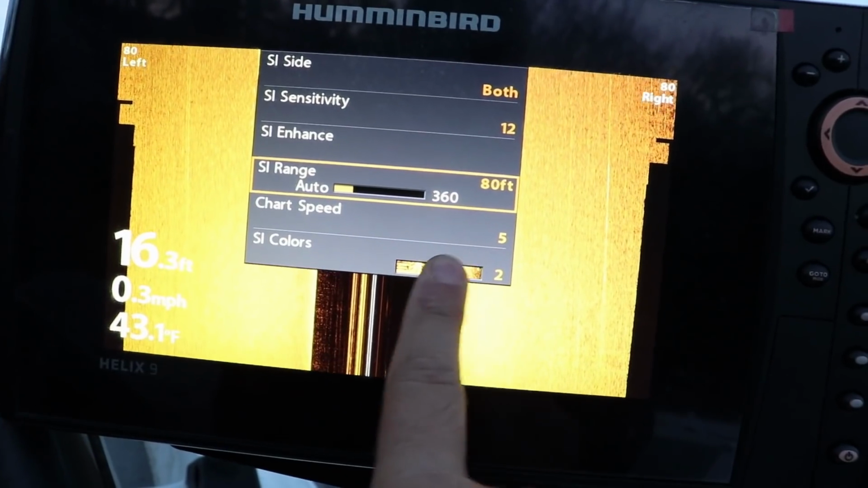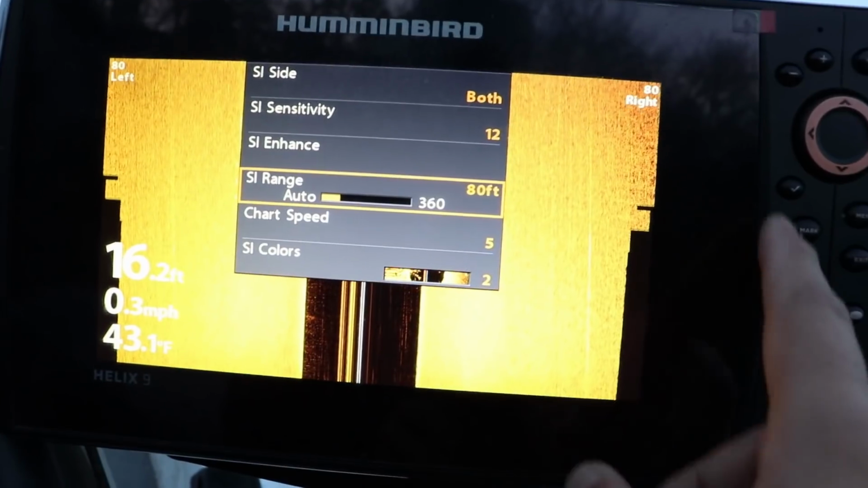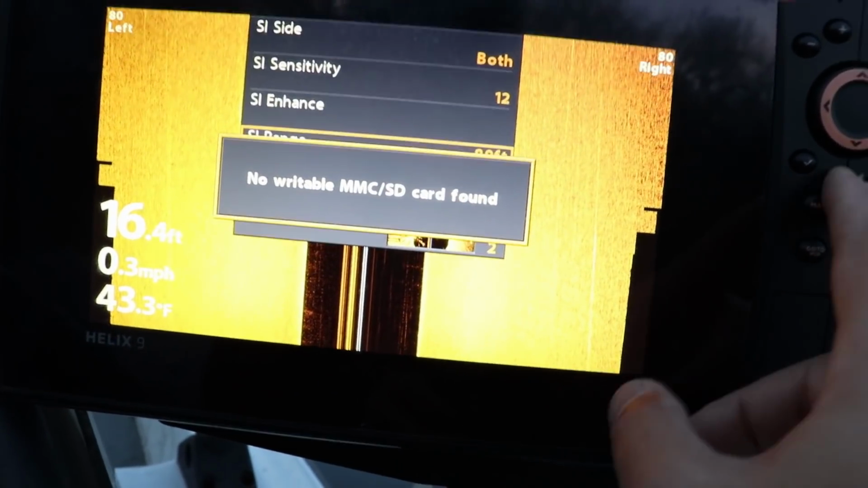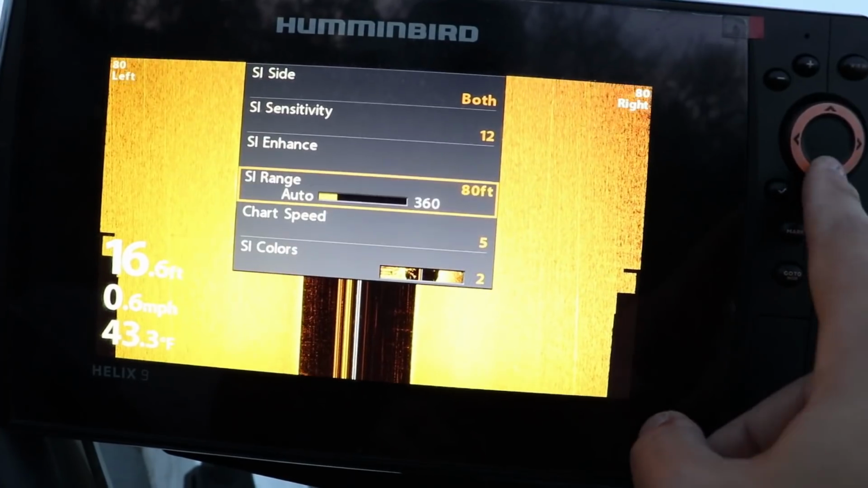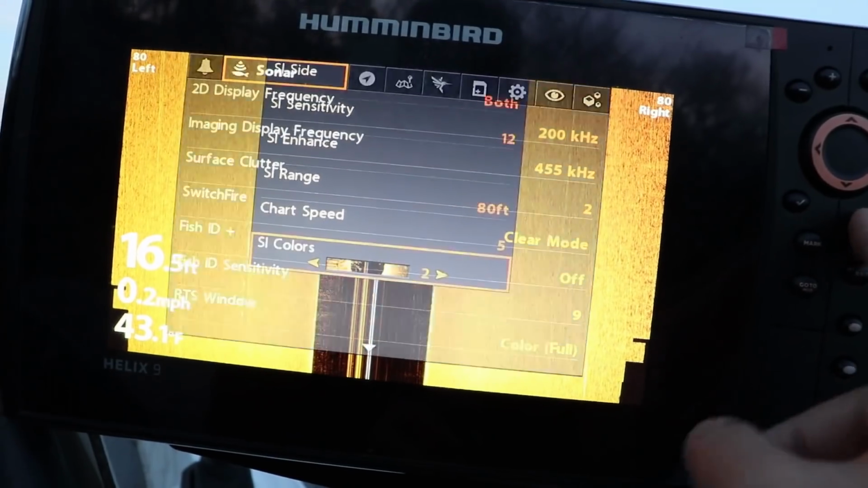Chart speed again, I always round up by 1 or 2 based on how fast I'm trolling. Whoops, that was a GPS marking, I didn't need to do that. And then you can obviously change your color palette.